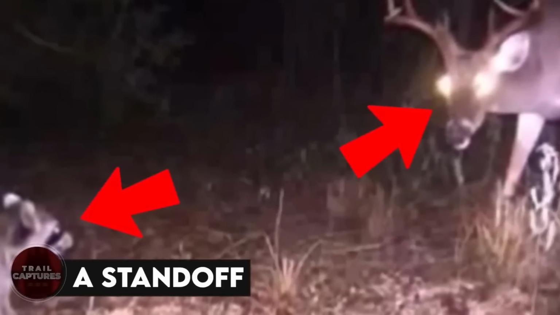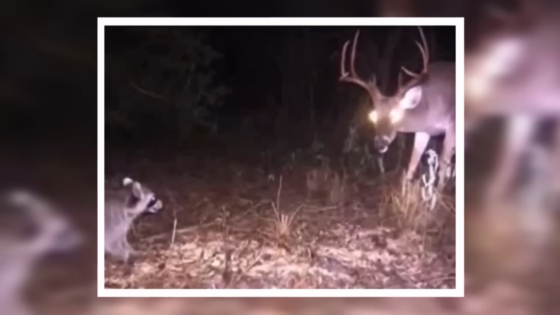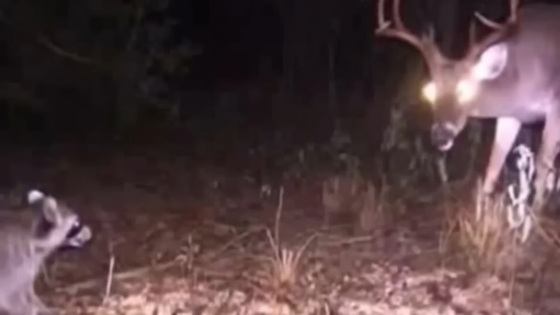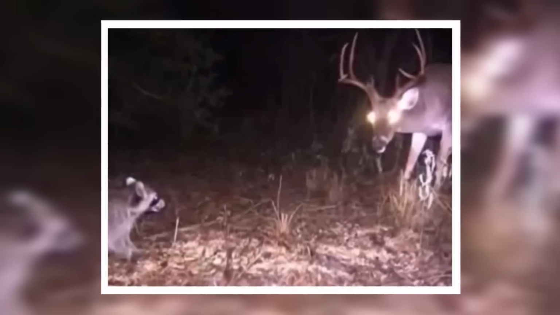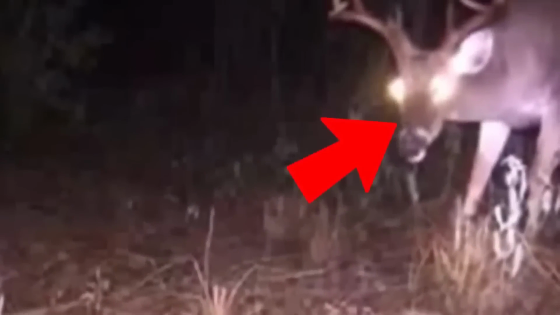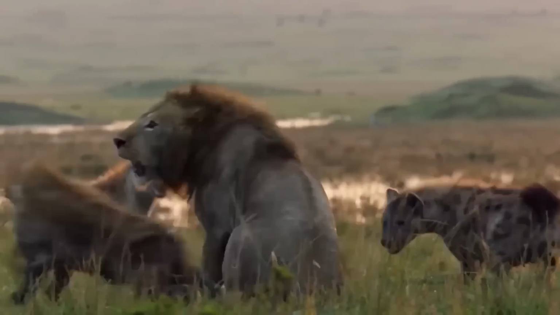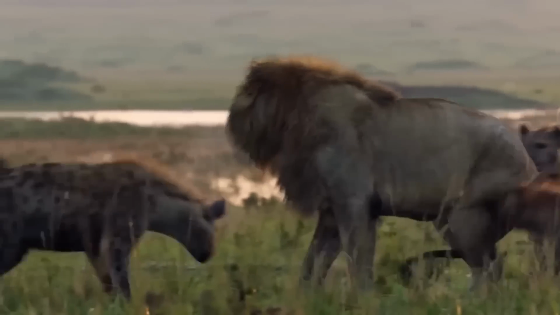A standoff. A raccoon and a deer were caught in the middle of a standoff, or rather a stare-off from the looks of it, and things got tense. But if we had to bet money on this fight, we can't help but assume that the deer would win. Just look at its menacing eyes. Bear helps cub. Wild animals aren't always looking to attack each other for food.